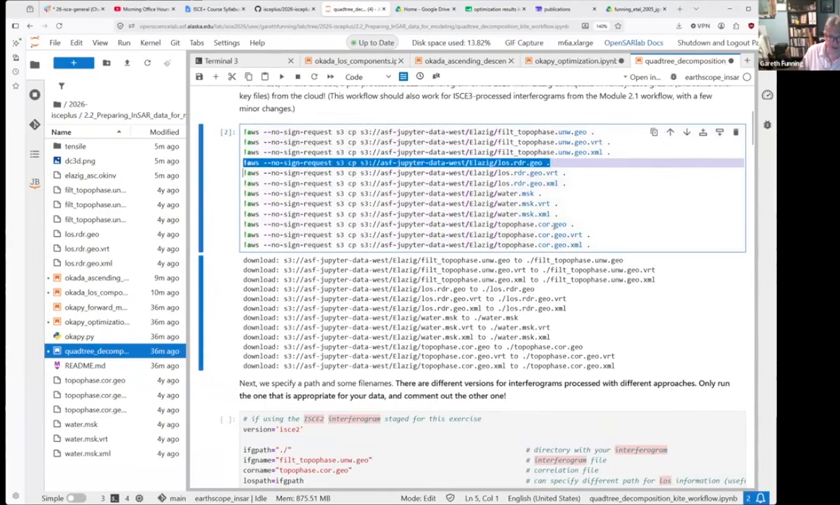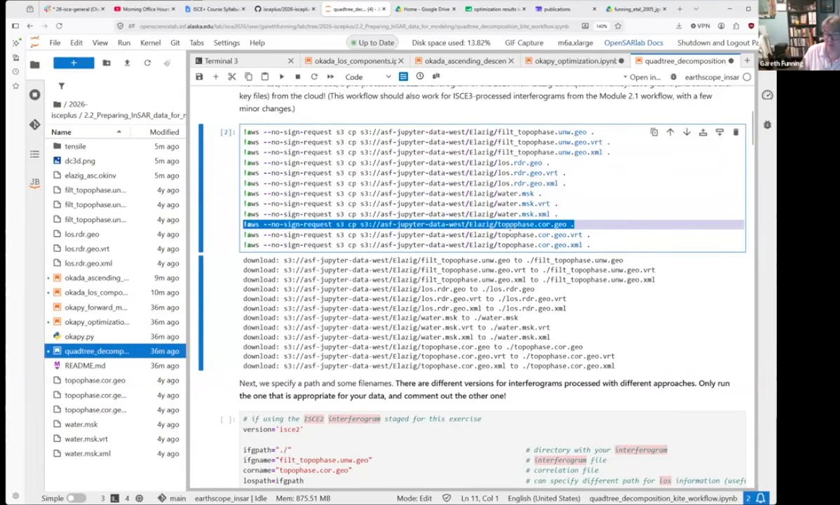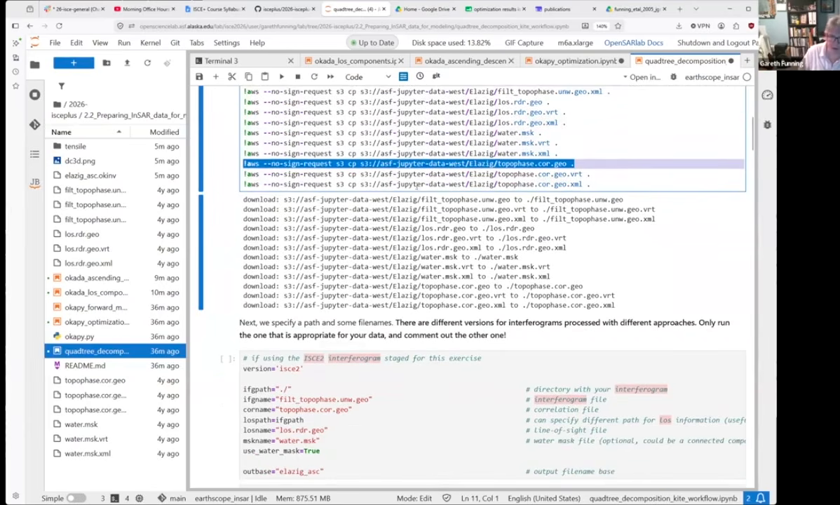This is the line of sight information, with both the incidence and the azimuth angles embedded in that. I have a water mask, and we have the coherence, or rather the correlation, which is the complex correlation, not the phase sigma, although ISCE2 does produce both of those.